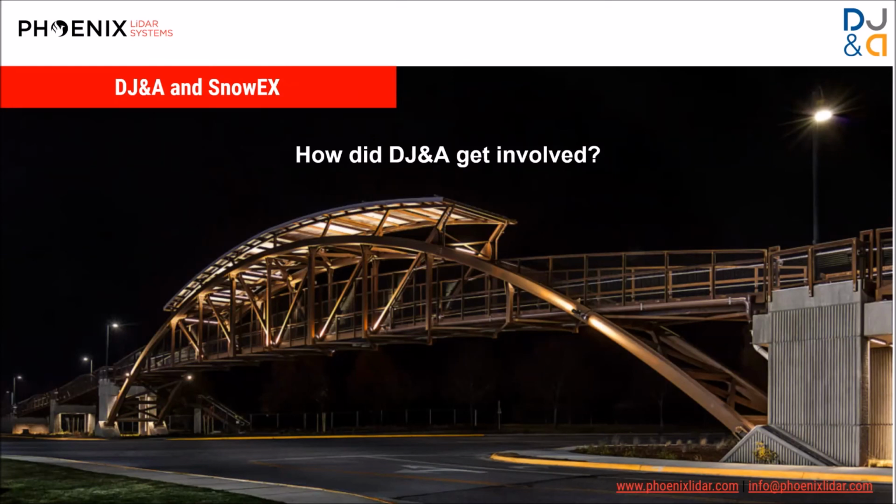Quantum has been involved with the NASA SnowEx project since its beginning, essentially. And most of the data acquisitions for SnowEx happen on very large areas, and Quantum collects that data using airplanes and very powerful LiDAR systems. But I thought it would be really cool to be able to have a data set that was higher resolution at lower altitude using drone LiDAR.